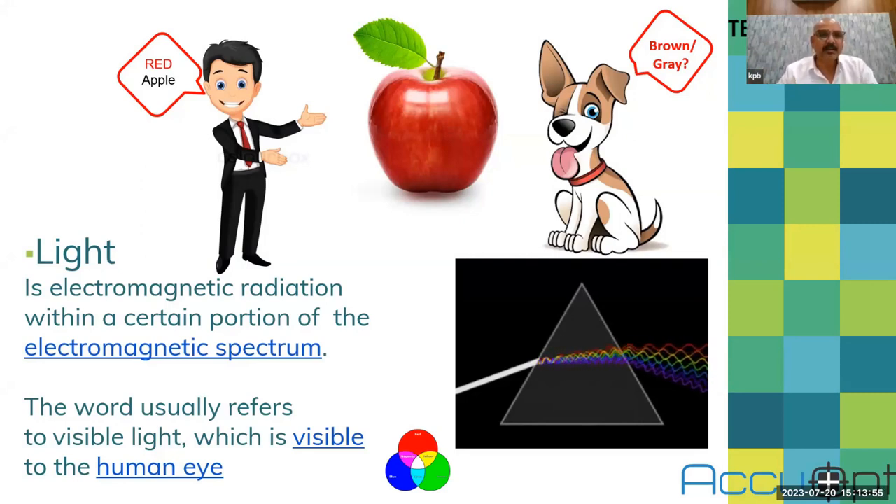So when we say light, normally we take into account visible light, which is seen by the human eye. But that is not always the case. For example, if we see this apple as a red apple, for us it's red. But for your puppy, it's not a red apple. For him, it is either brown or gray, although we are seeing the same object, because dogs are color blind, especially to red, and they can see in the spectrum of yellow and green.